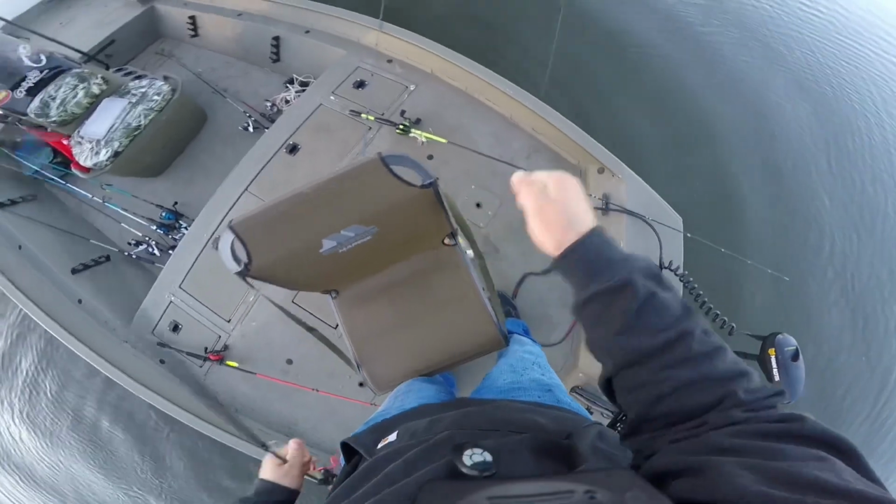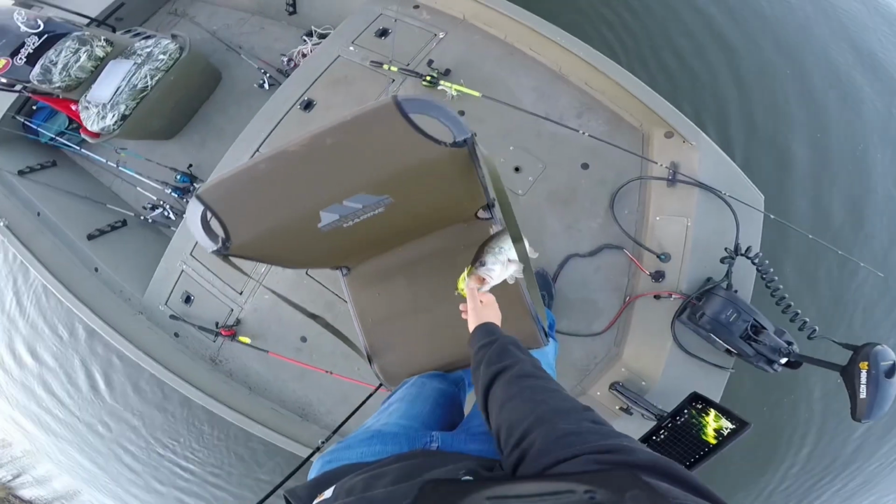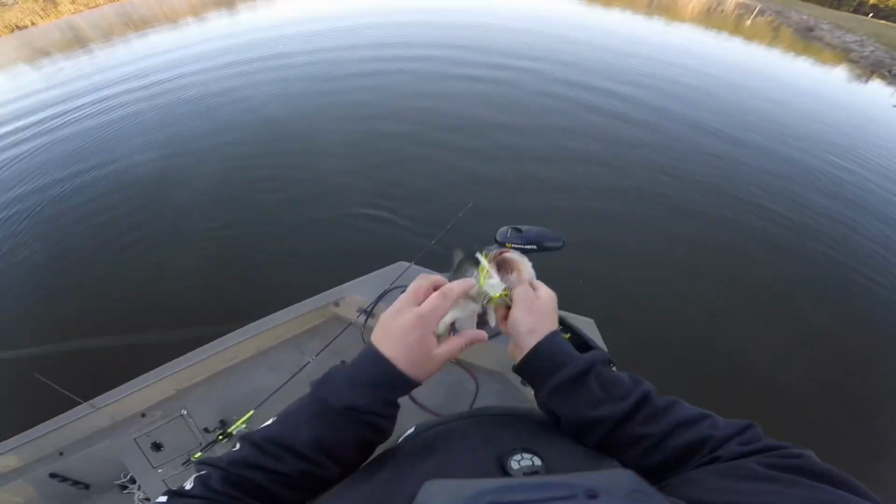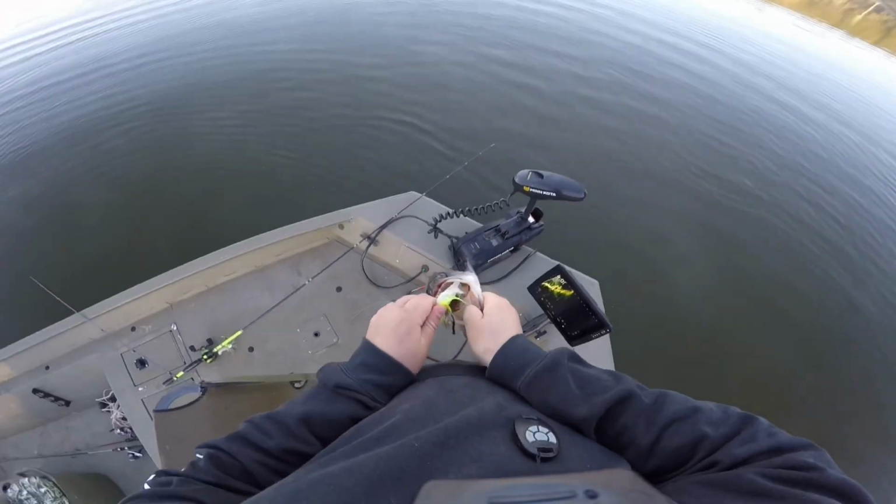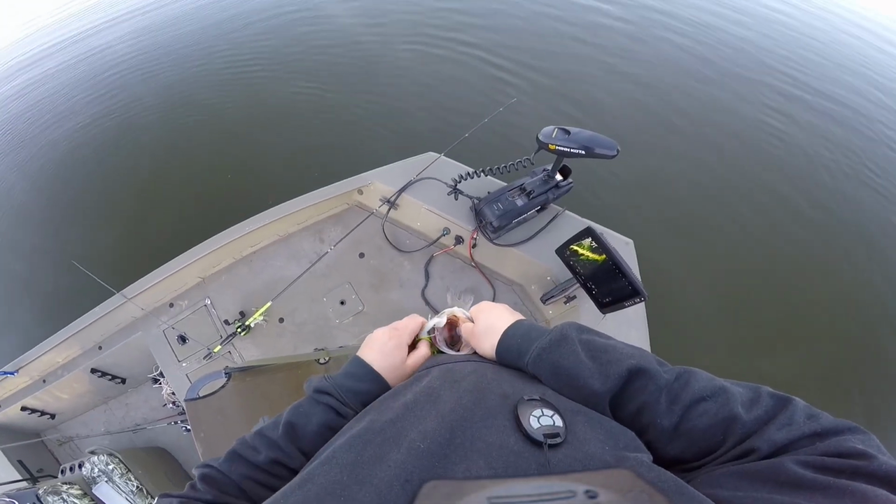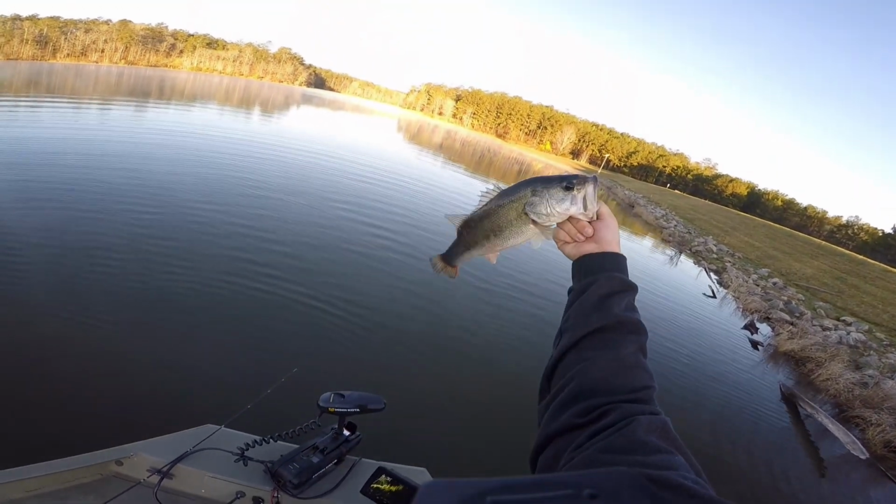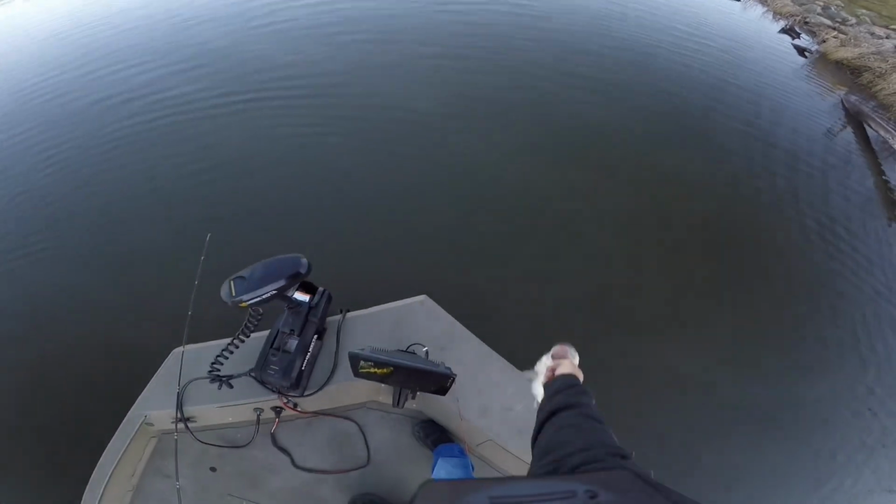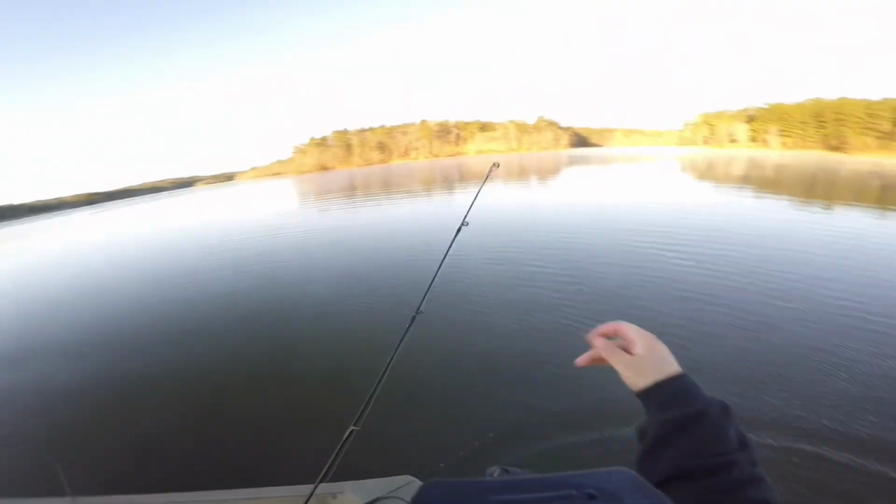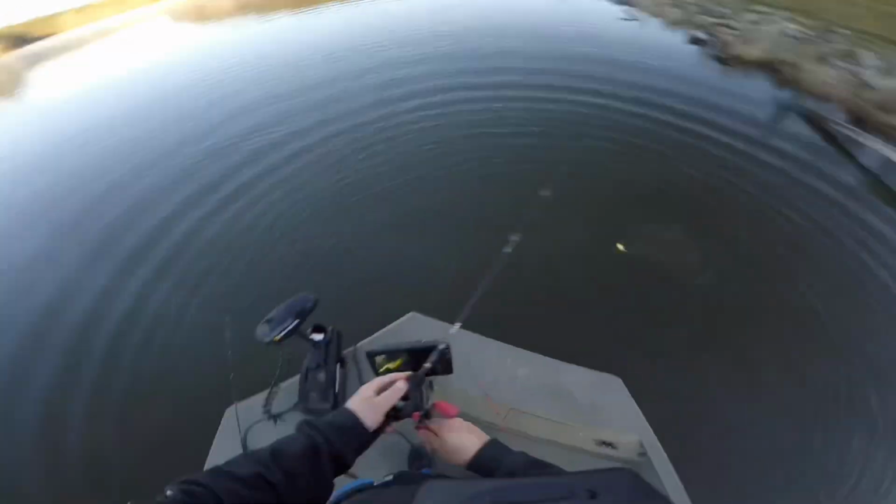Another nice fish. Man, they look beat up, but they've got some size to them, no doubt. Look at that. Back-to-back cast on the chatterbait. That is awesome. Look at that. All right, let's let them go. I'm telling you, I'm fired up now.